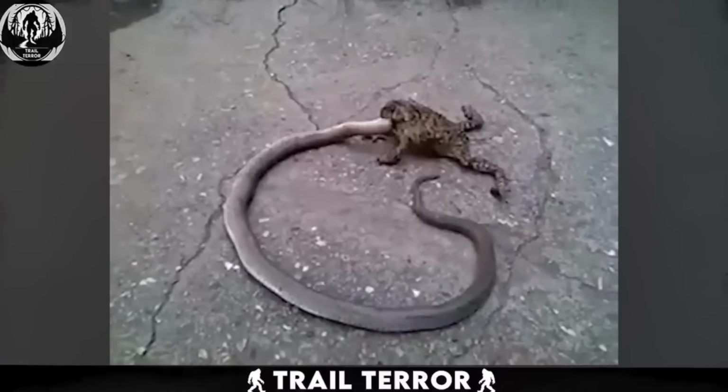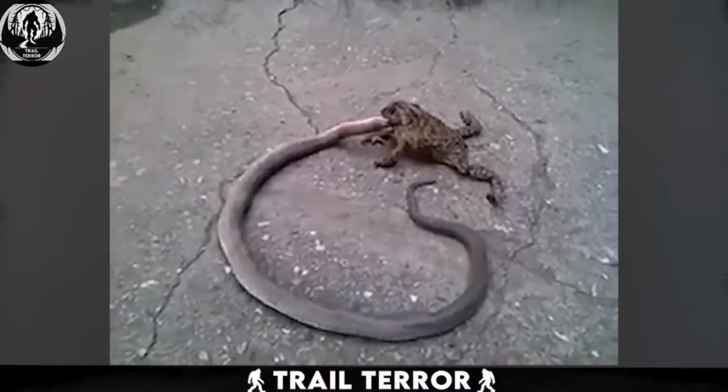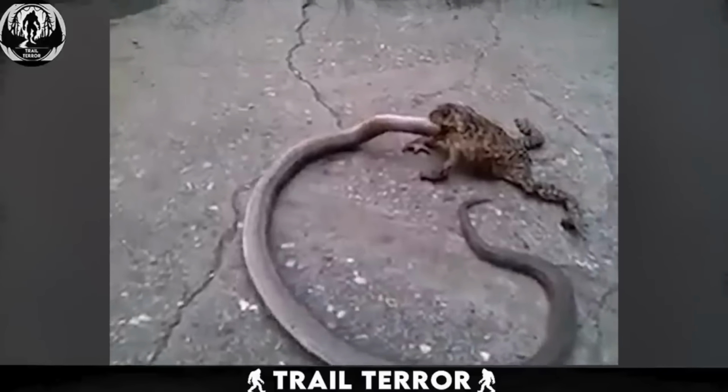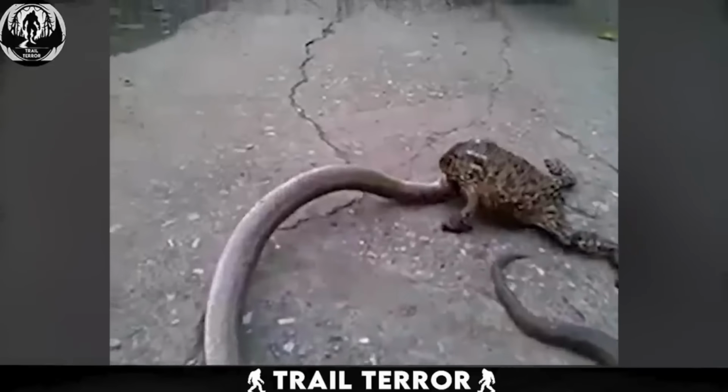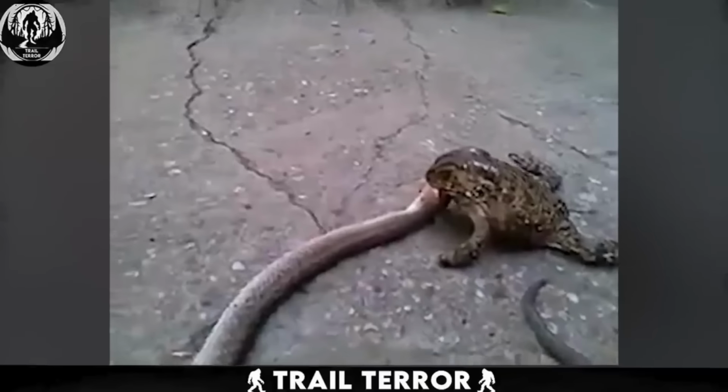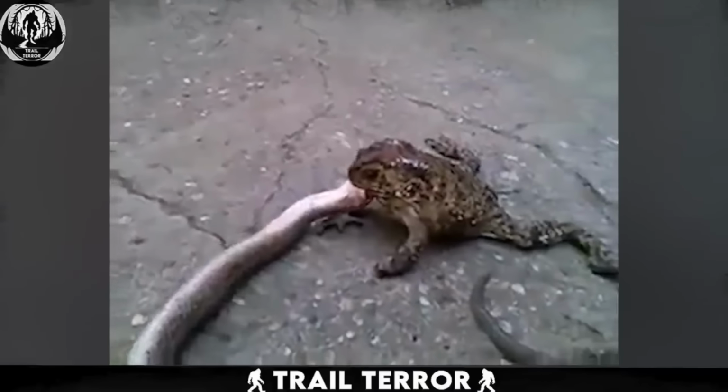Yep, frogs can be like this. This feisty frog has a whole snake in its mouth, and it's going in for the full swallow. The frog's stance is impressive, legs spread wide for stability. The snake? Not having a good time.